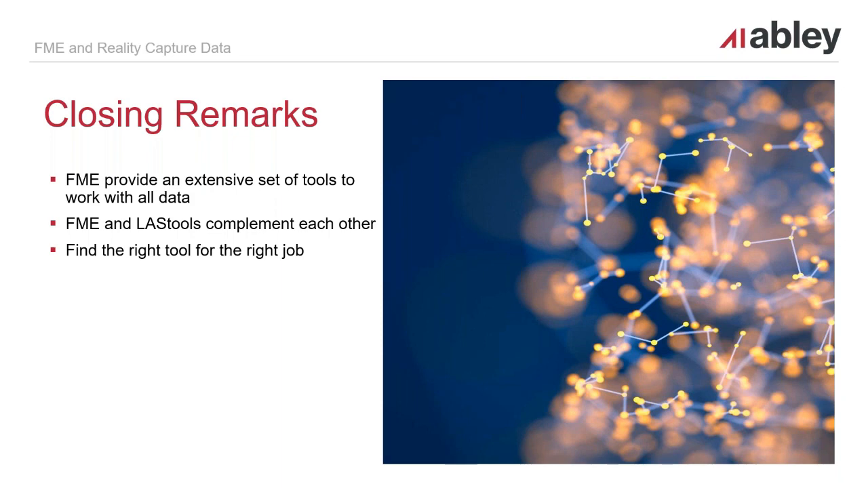You might be familiar with a piece of software, and I was really familiar with FME and had never heard of LAS tools before I started using it. But I found that LAS tools was a really competent, efficient system of dealing with LAS data, and ultimately it was much better at some of the things than FME was. So being able to find that right tool and use them together allows you to create really, really cool results for your clients.